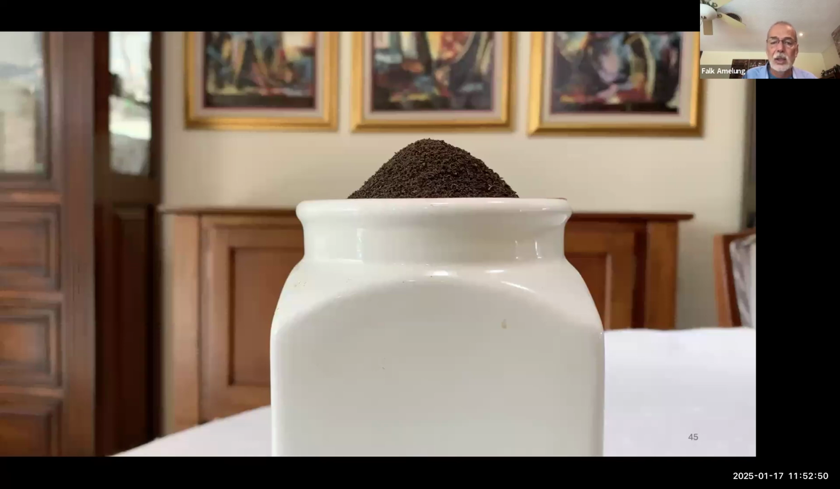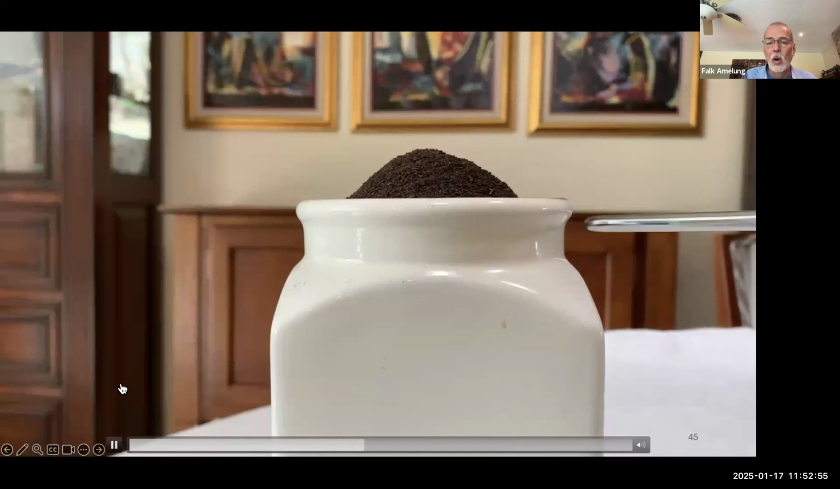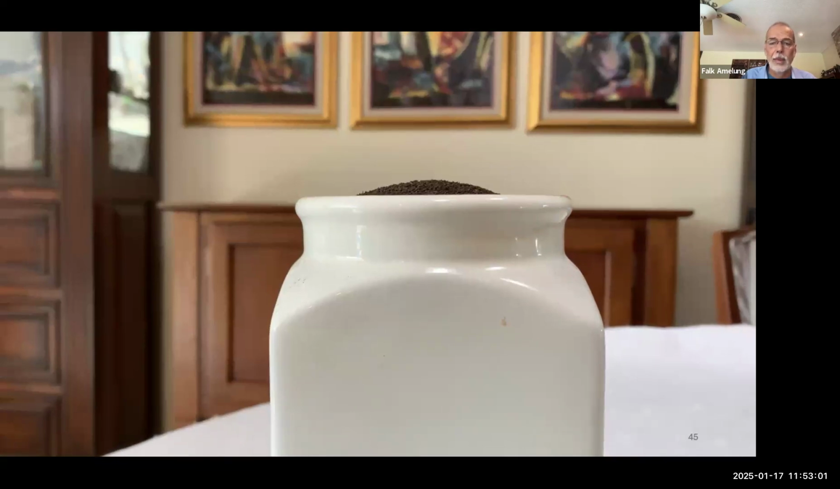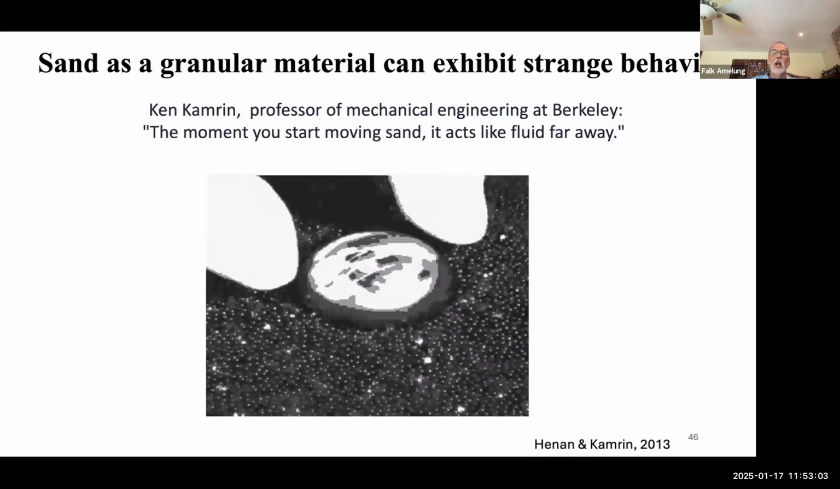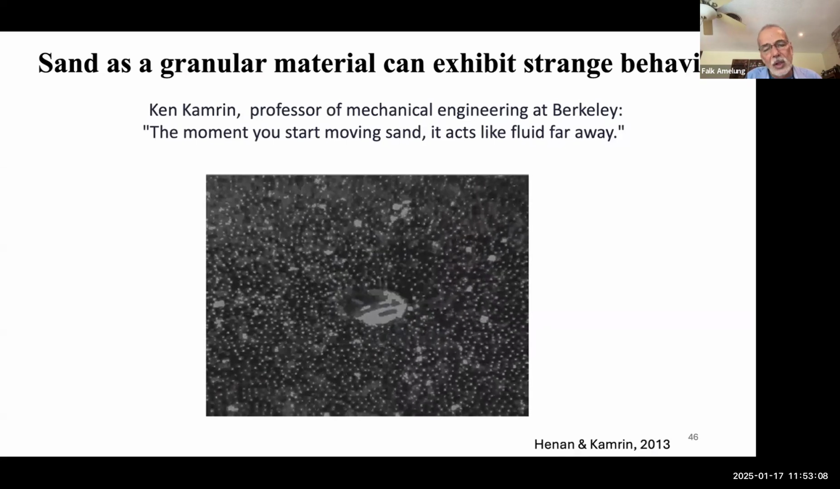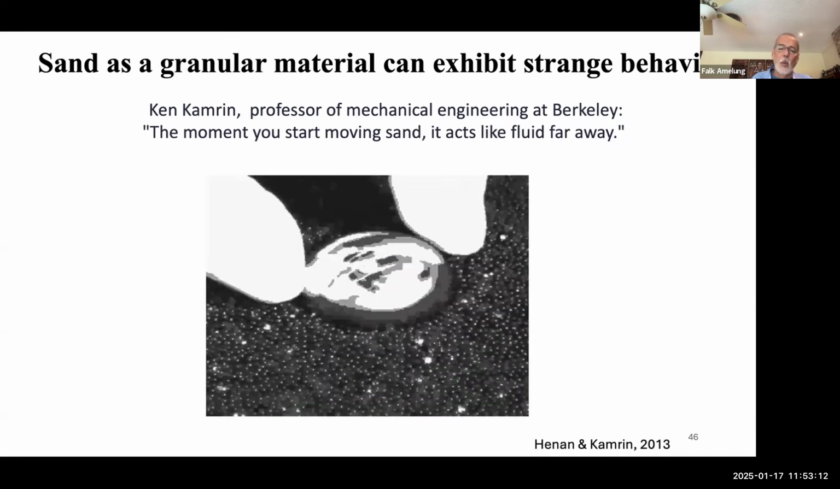Okay, let me just show an example of the vibration effect. This is my morning tea. It gets denser packing. And granular material can have some strange behavior. I don't know much about it in physics and material science. They're working on that.